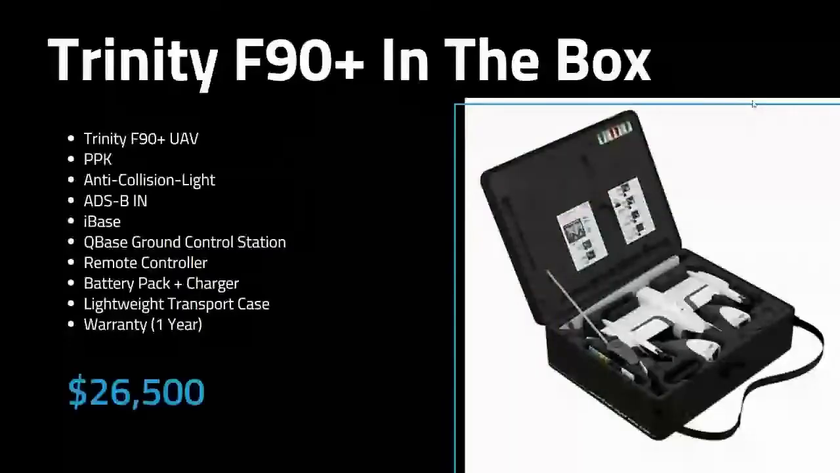And lastly, just 2 more slides before we're done here. What comes in the Trinity box? Everything that I talked about is included. There are no optional accessories. $26,500, and you're basically up and running with the Trinity F90 Plus without a payload.